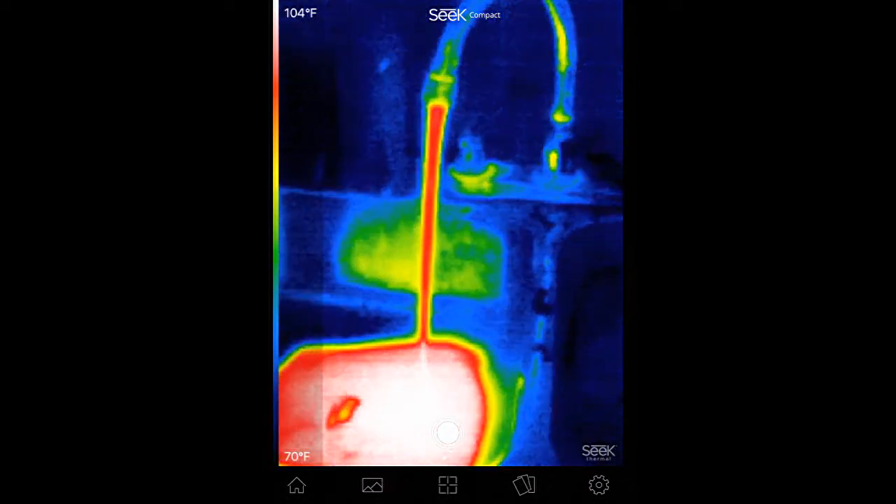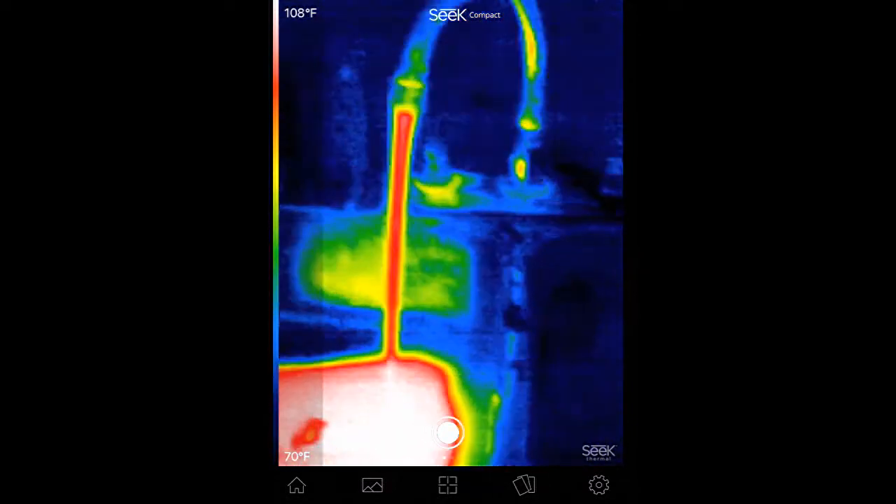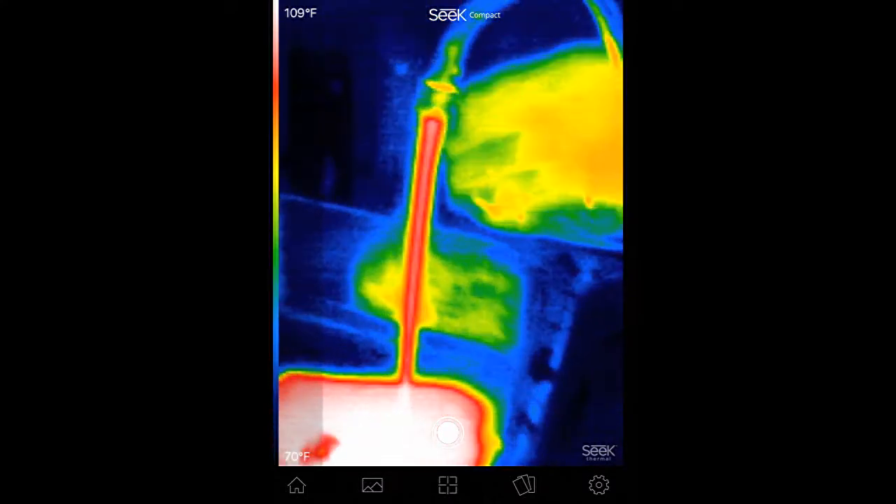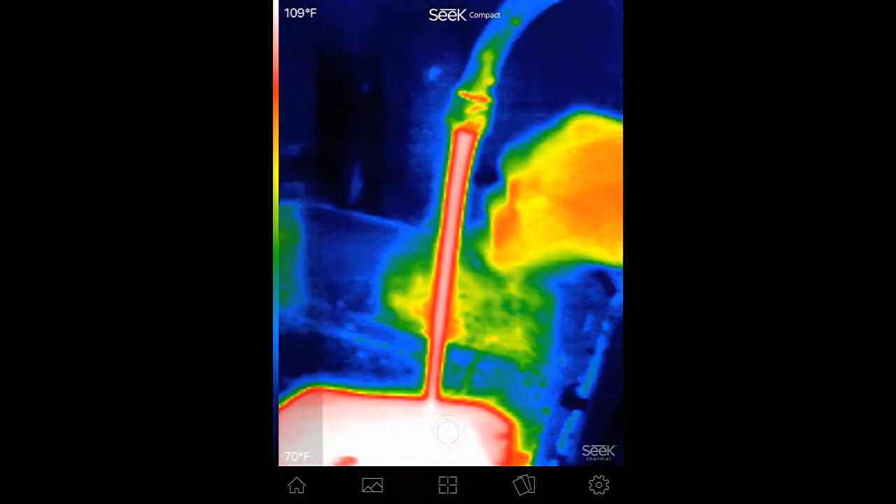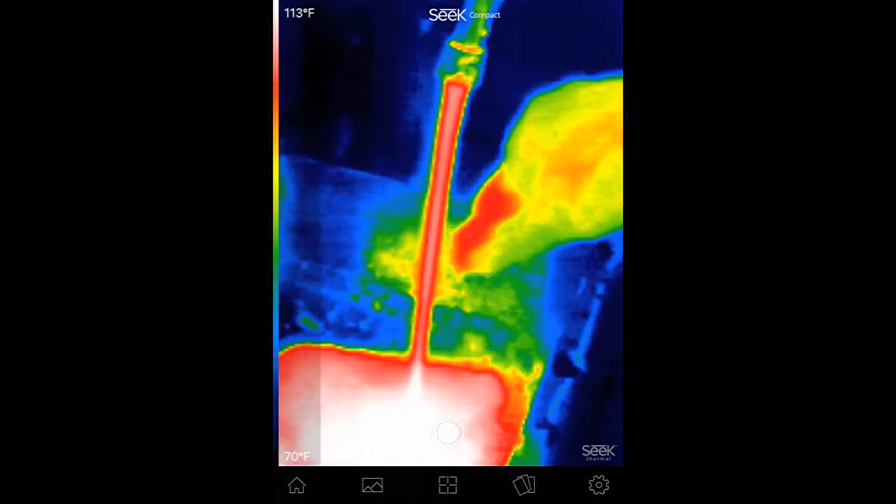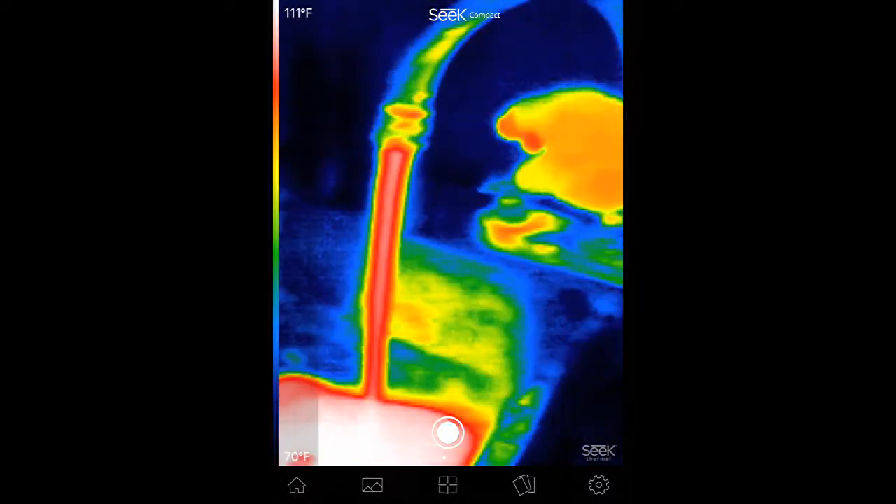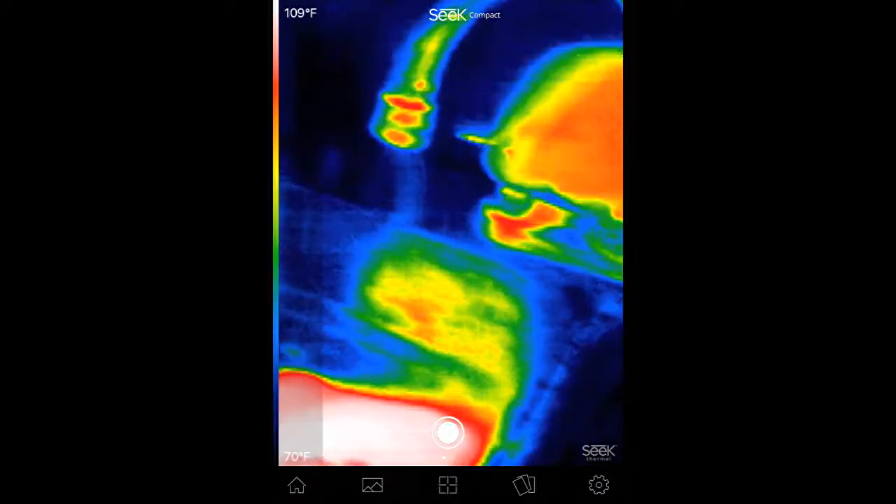And that is water. Pretty cool. One thing I did not do is splash it around a little bit here. Kind of cool. Alright, and that is water.